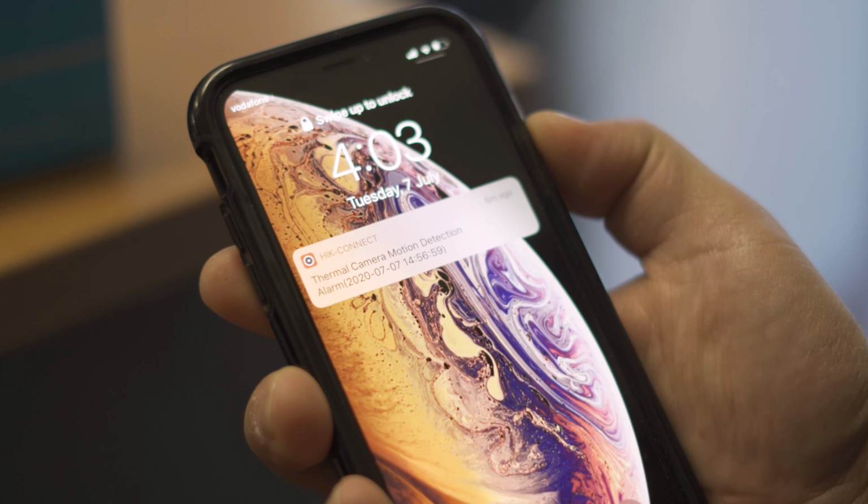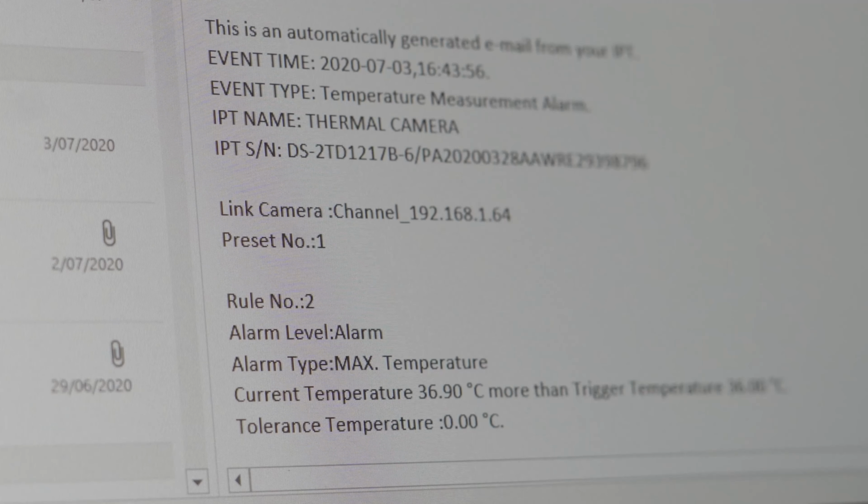But the good thing is if you do decide to get rid of that, this camera allows you to send a notification to your phone. You know, you get a pop-up, a message saying, look, someone's with a high temperature. You can also get an email sent to you as well. It also allows it to create a log of people. So when they're walking in, it captures their face, measures their temperature, and just allows you to get a bit more of a traceability factor.